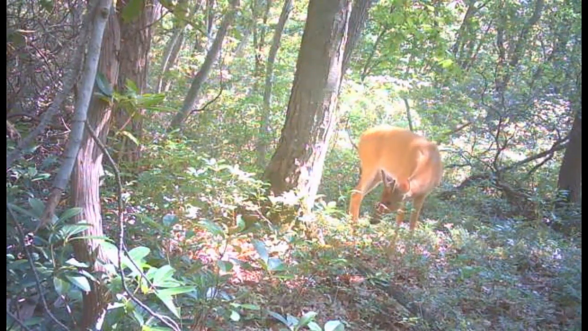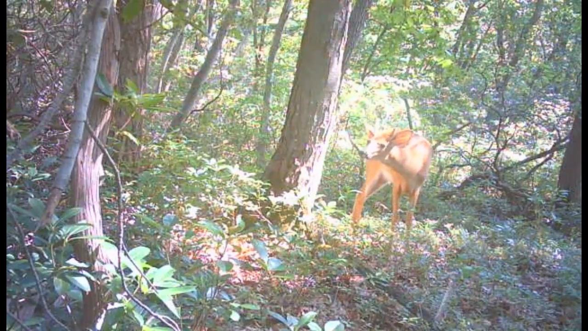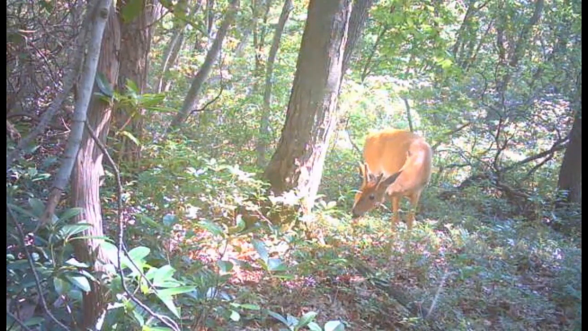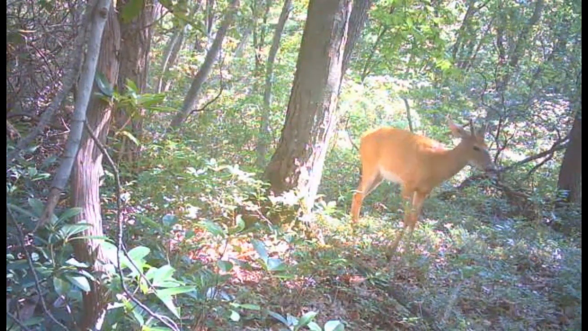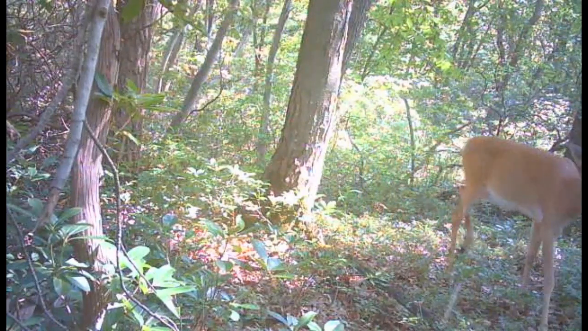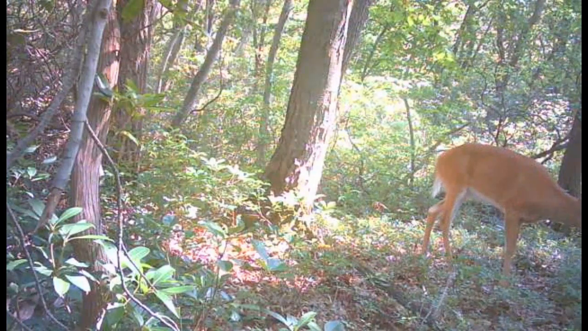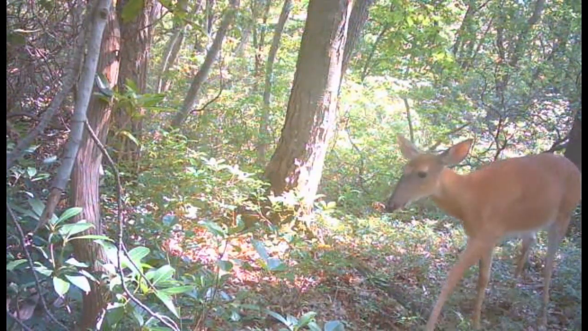And this one here looks like it may end up with Y's on the top of it. We got another doe coming up through here.